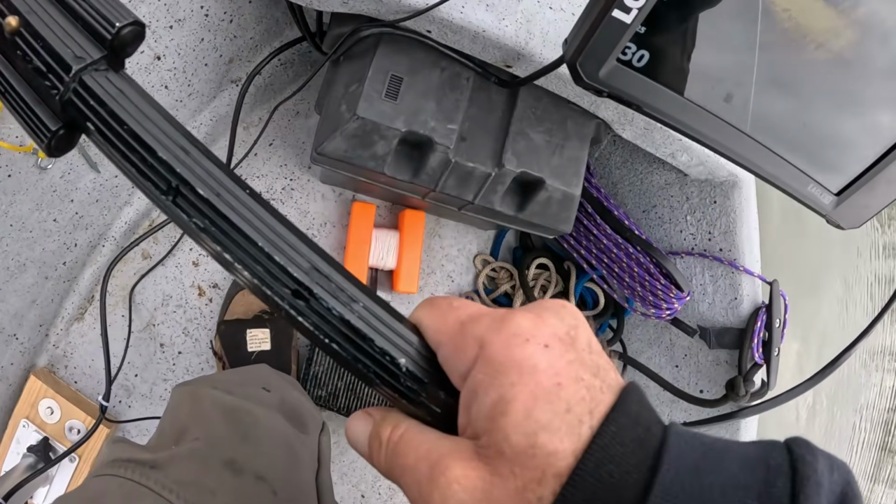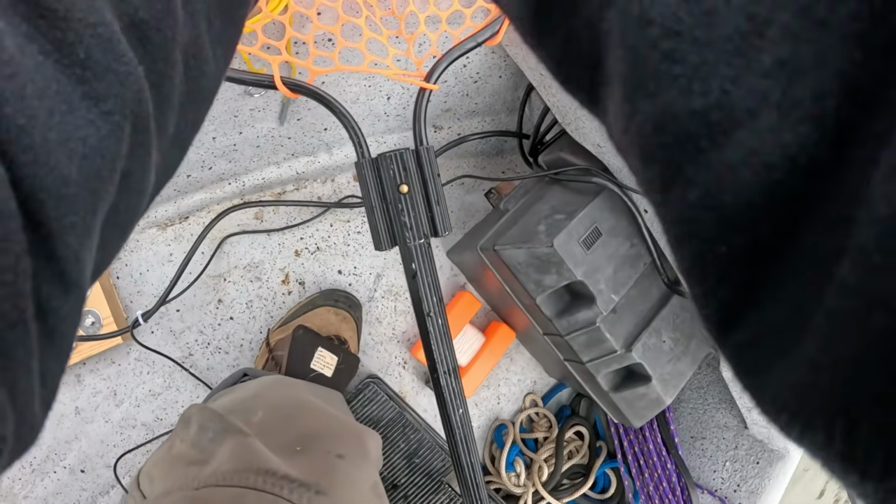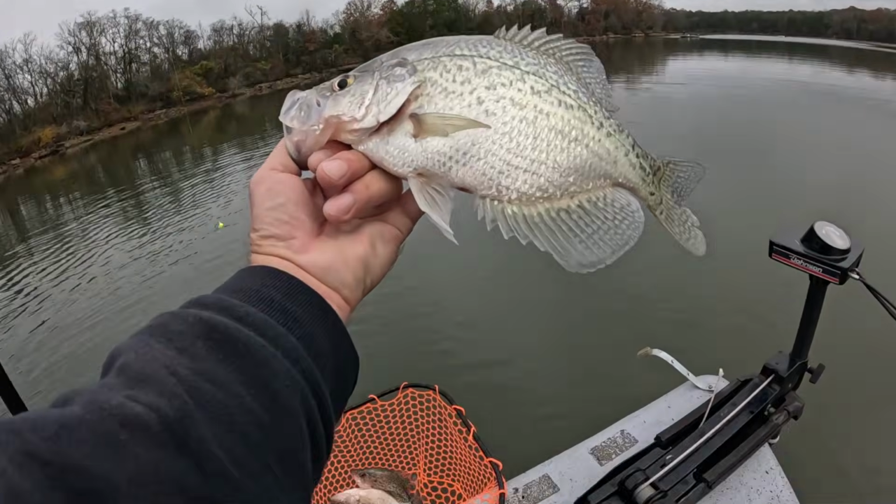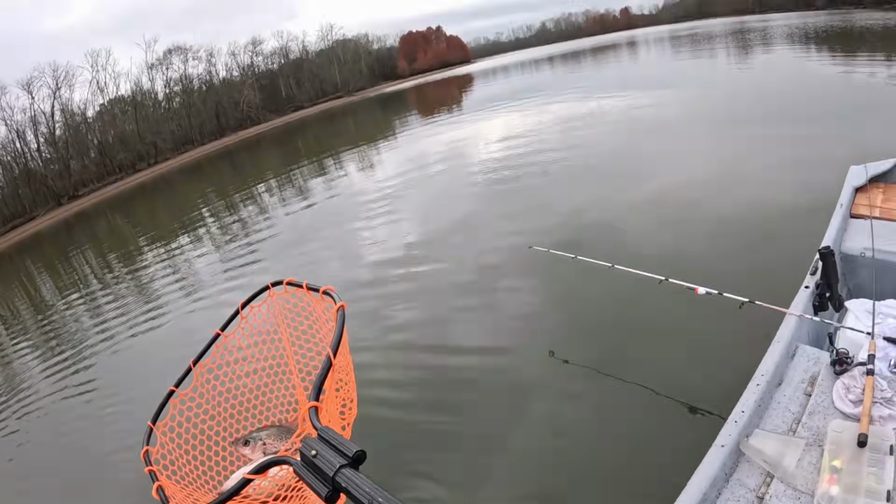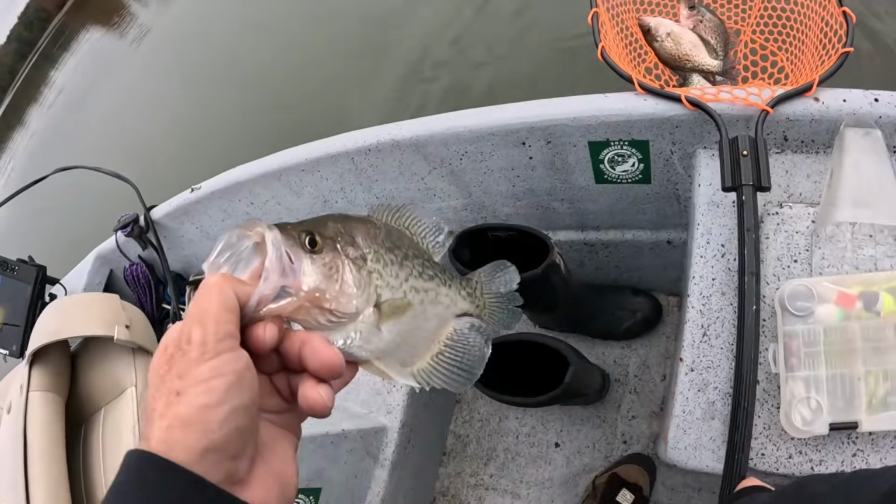So that was a light jig. Yeah, 32nd of an ounce. No weight. Right. Nice slab. Uh-huh. Go ahead, get in there, get another one. I found that rod and reel.